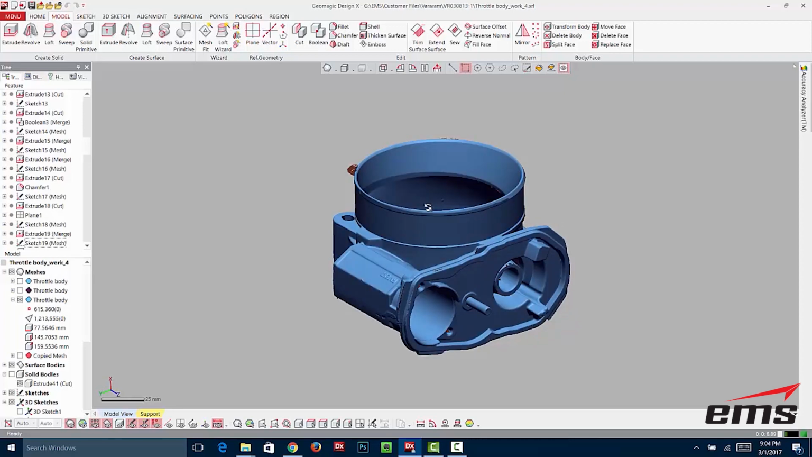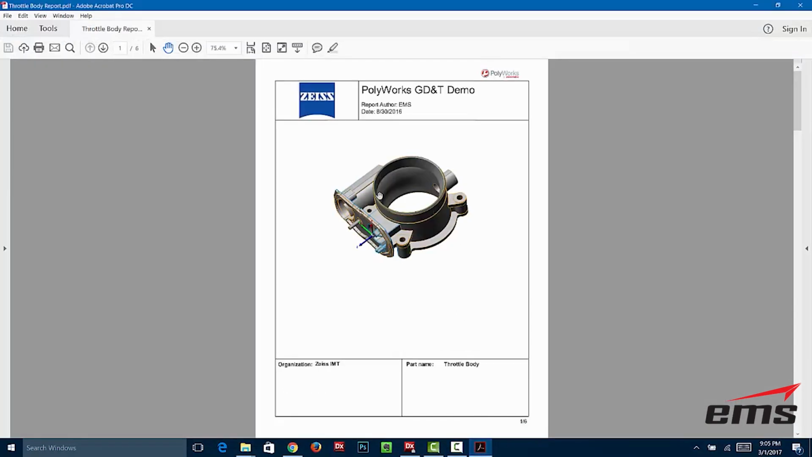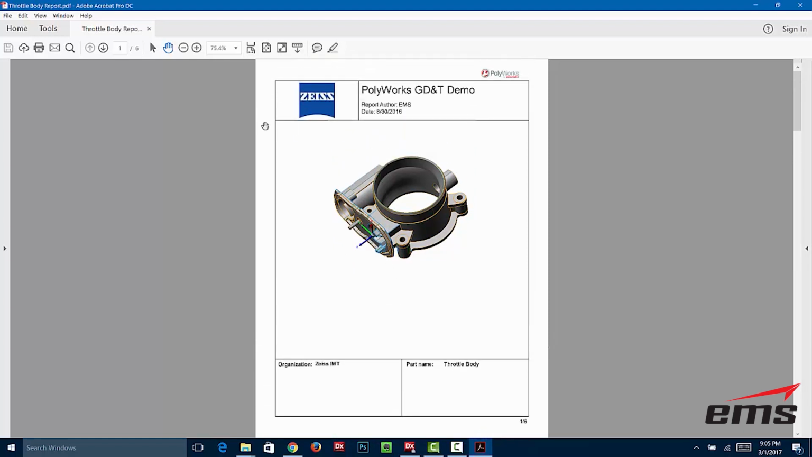And then the other thing is being able to do inspection, so basically scanning the part and comparing it to existing CAD. So let's show that next. What I'm going to do is pull up an inspection report. This was done in PolyWorks, which is a very powerful inspection software product. You would import the scan data into PolyWorks, import the nominal CAD file, and then do the comparison between the two.